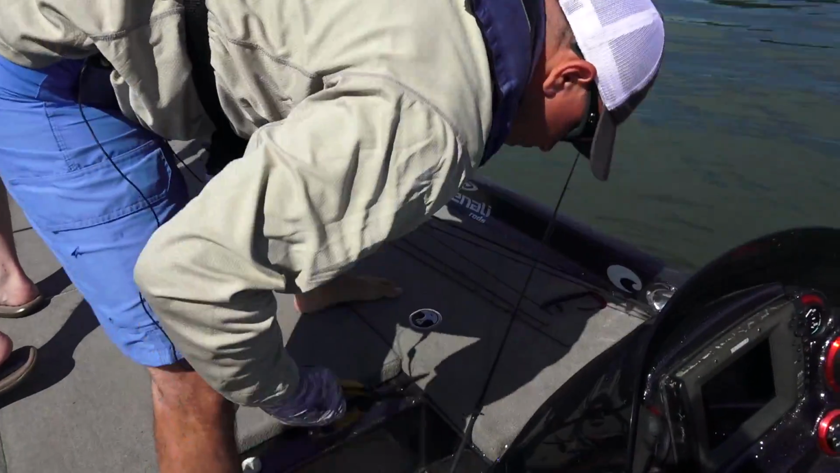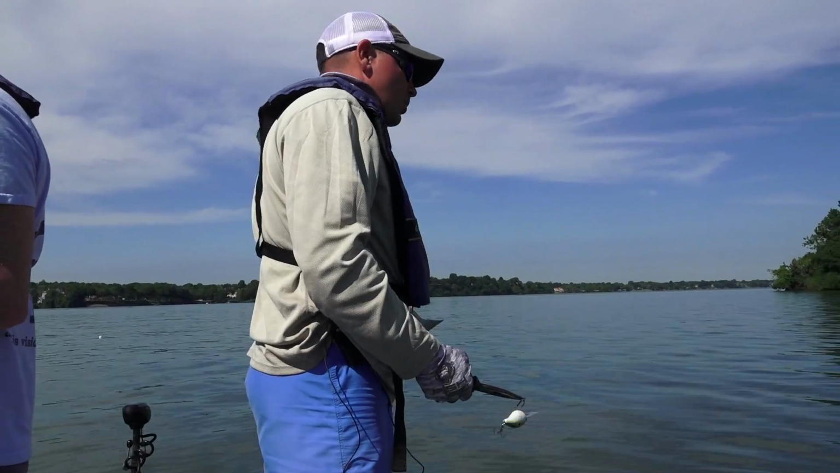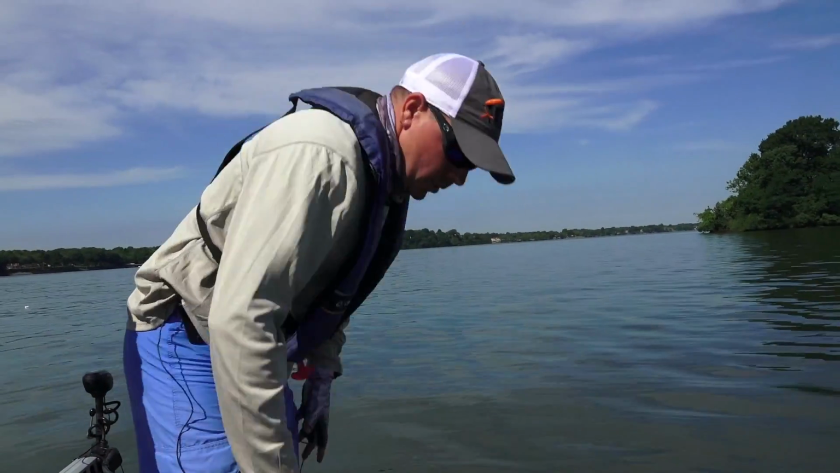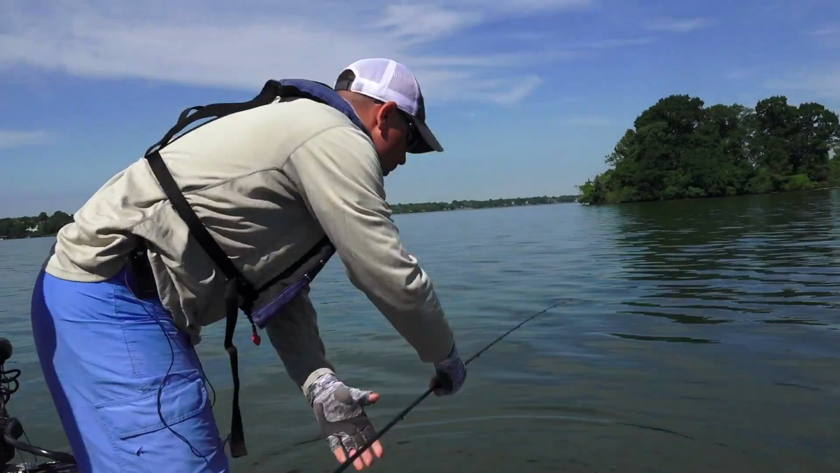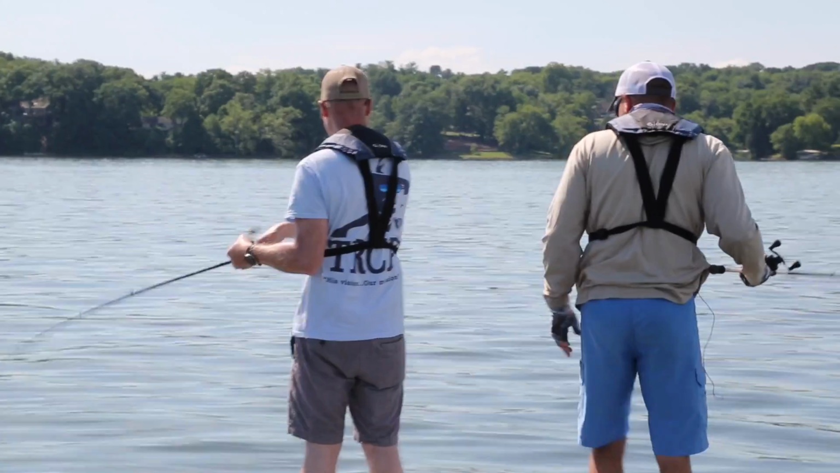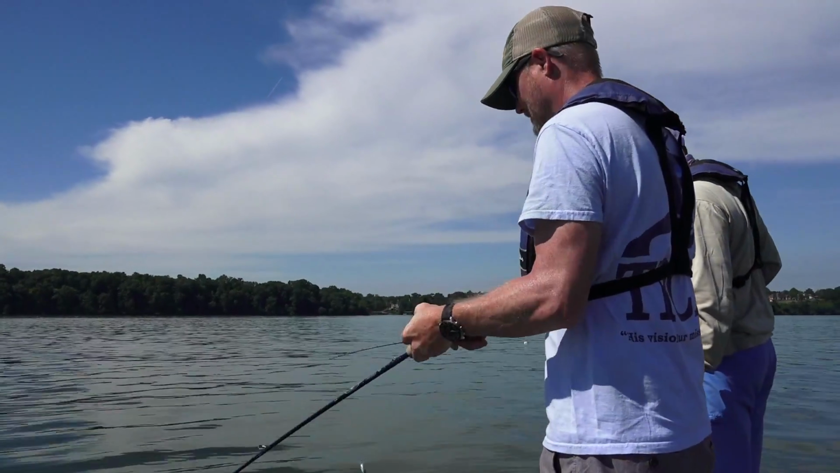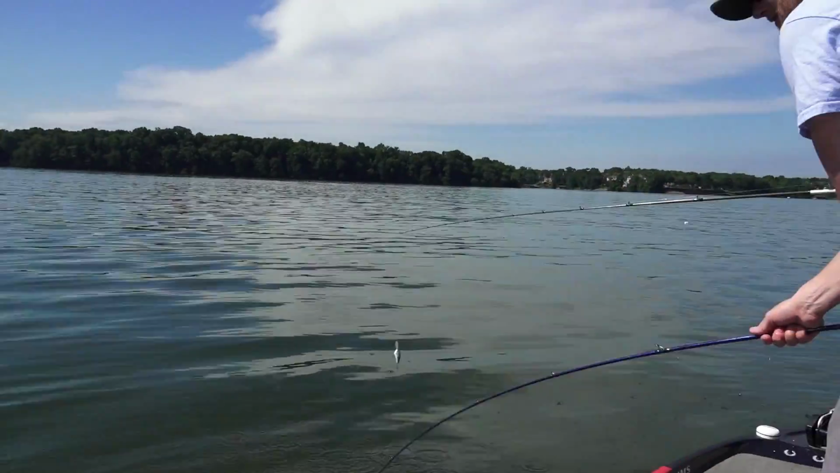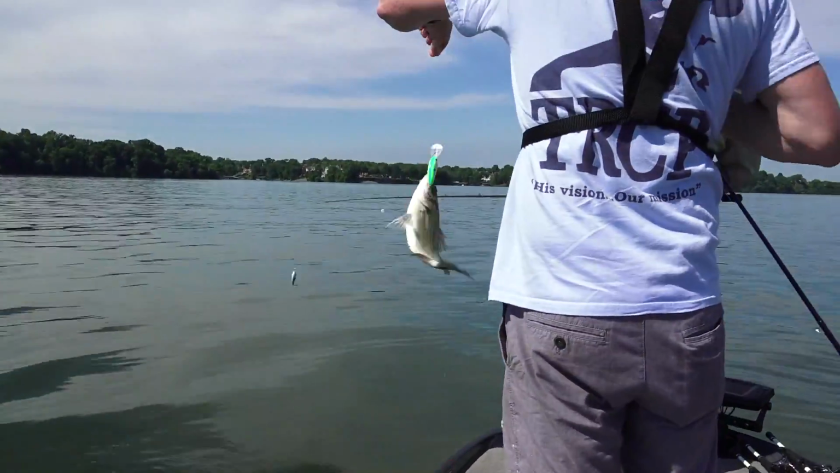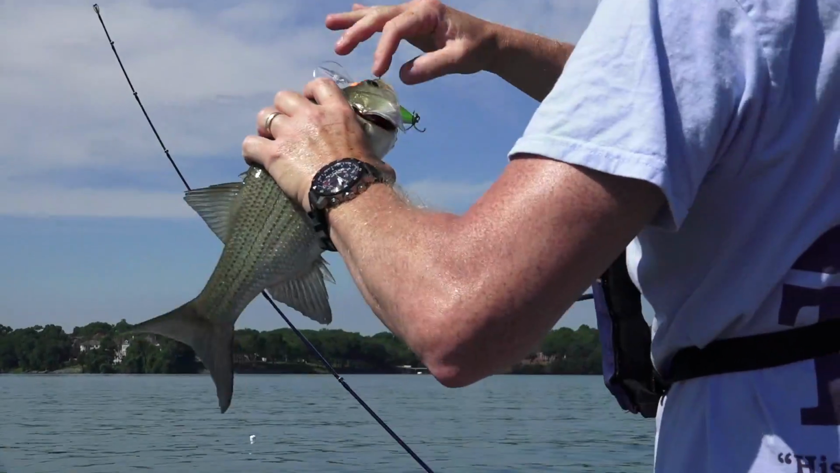So that's kind of the deal. And like I said, oftentimes you'll catch a bunch of white bass in the middle of a bunch of largemouth as well. And with these white bass, they're a lot of fun because they can literally be every single cast. Nice white. They can be a lot of fun. As you can see, it's nearly every single cast right here.